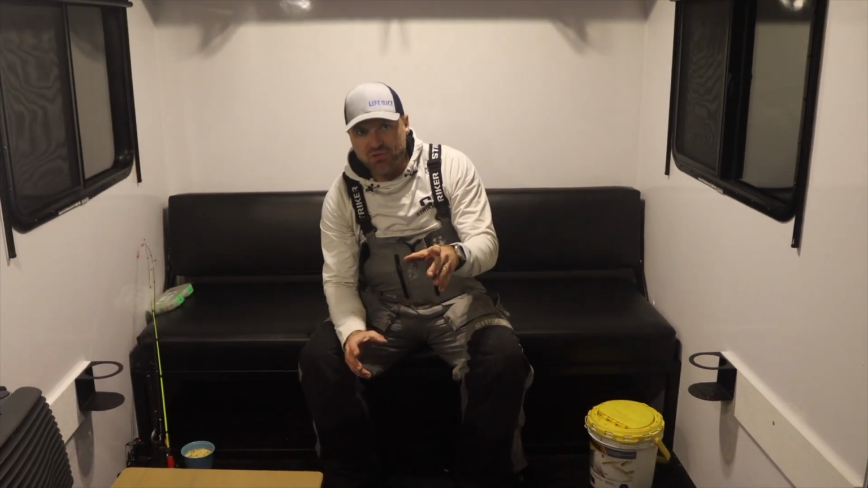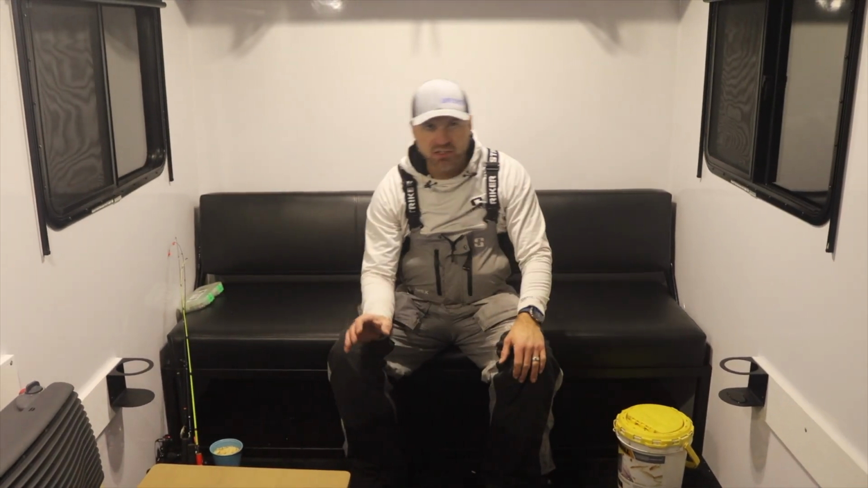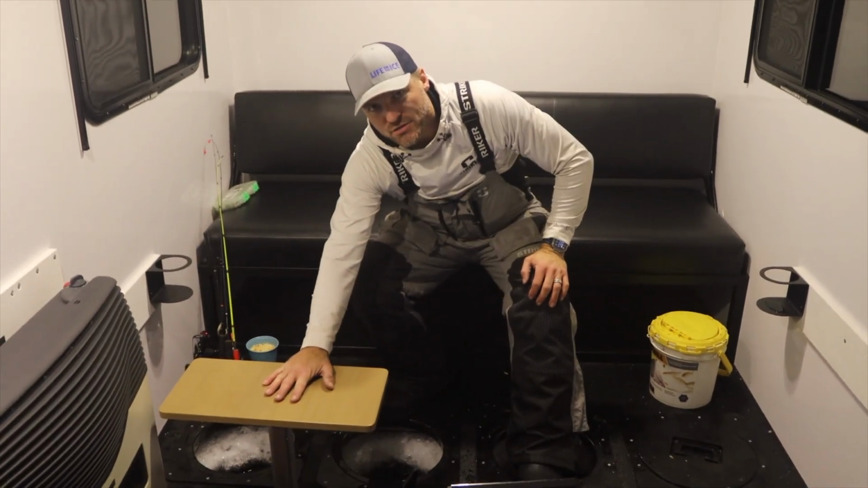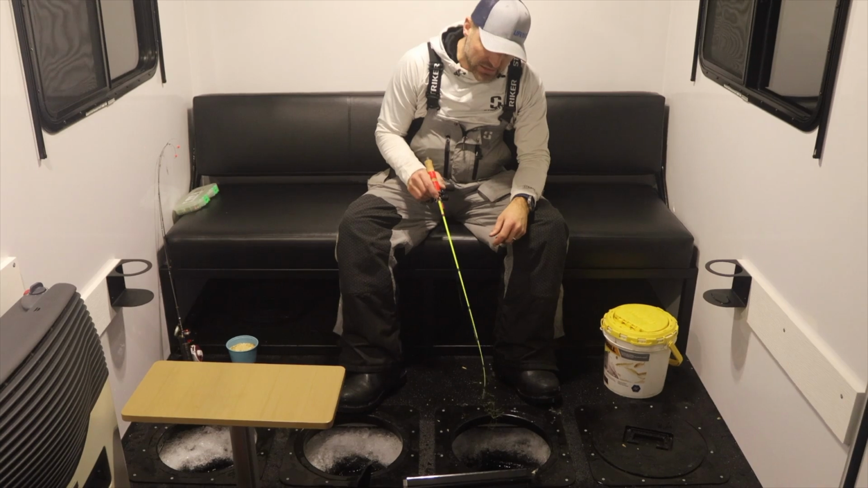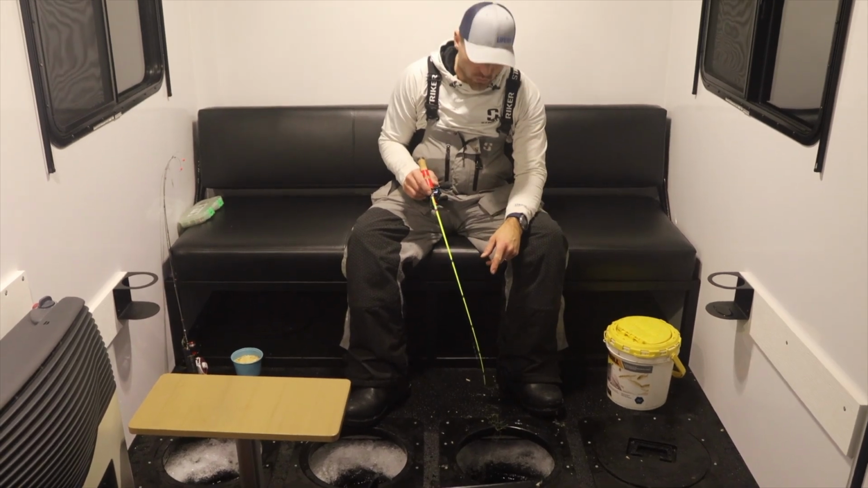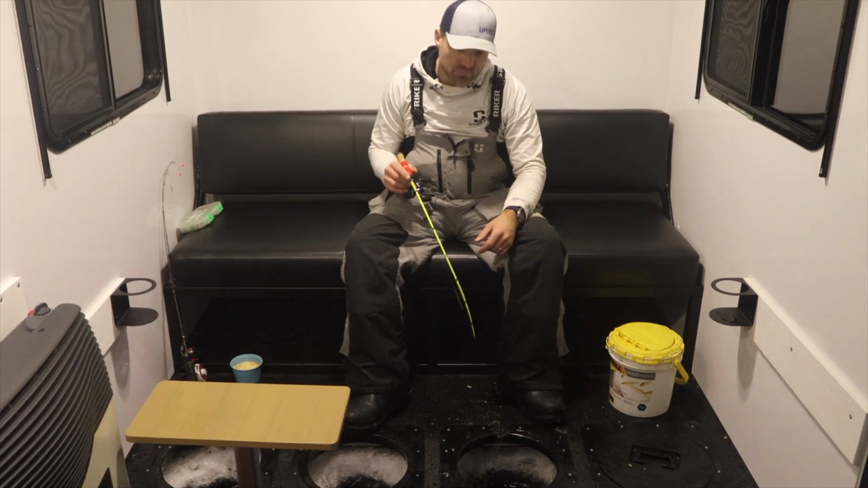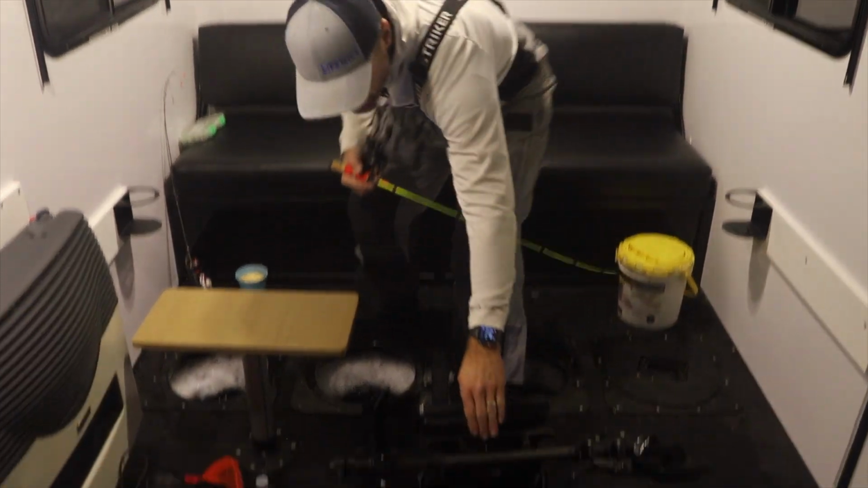So these Ambush houses, they've got this really cool feature, and you might have seen it in the last house I was in, but you've got a pedestal right here to put your electronics. So if I'm jigging like this, my rod tip is pretty low, okay? But I want to be able to look at the screen, have it near my rod tip, right? Solve the problem real easy with this.